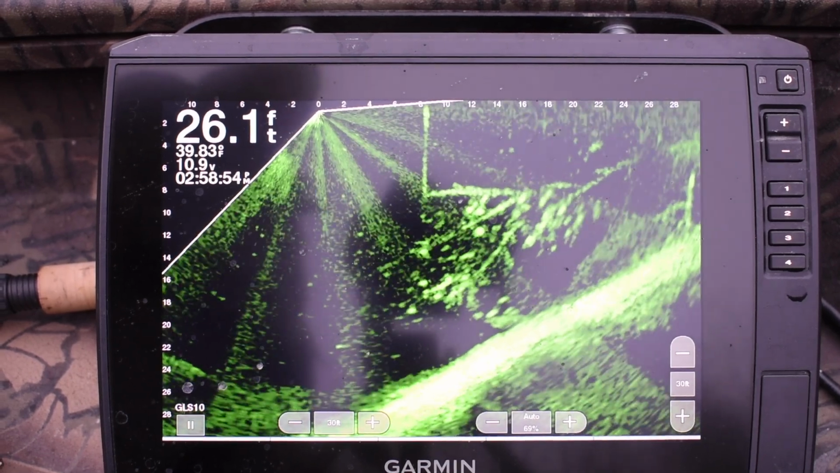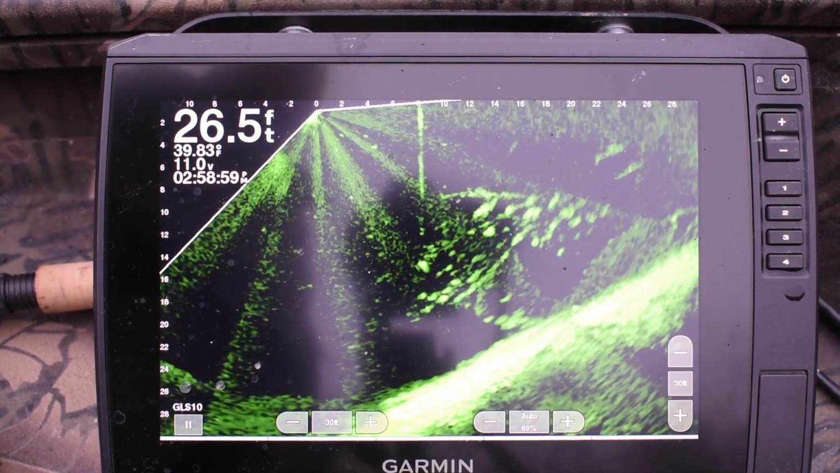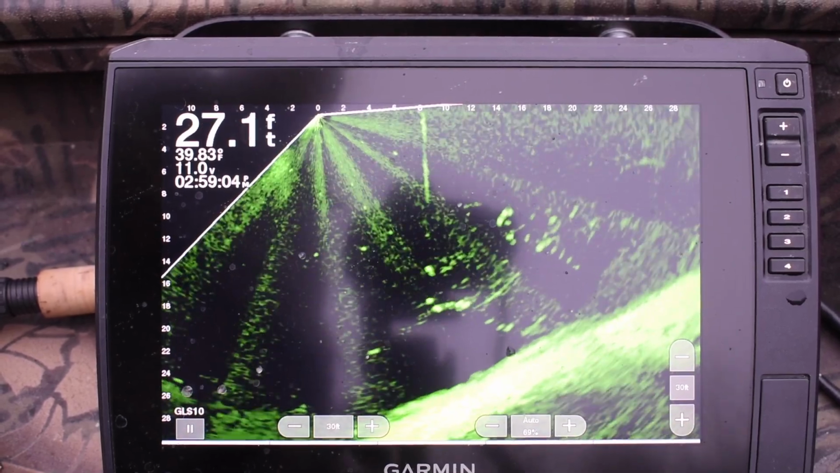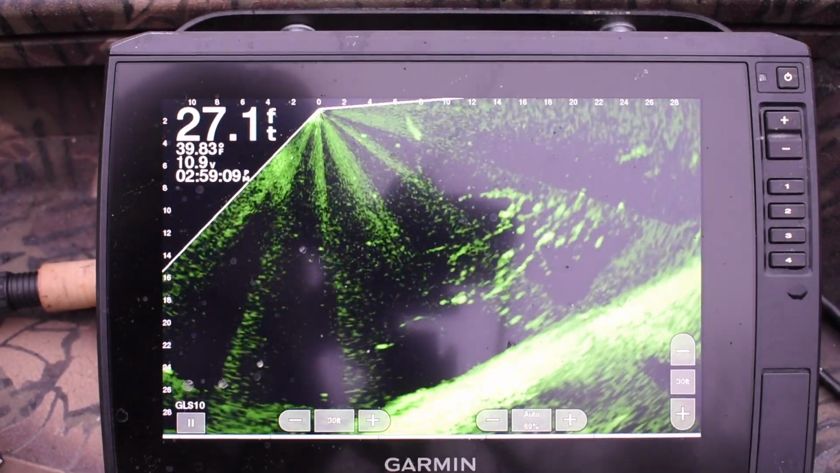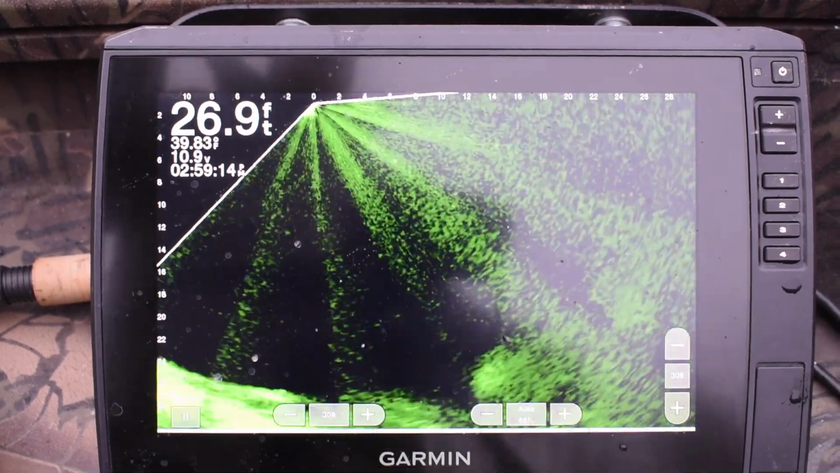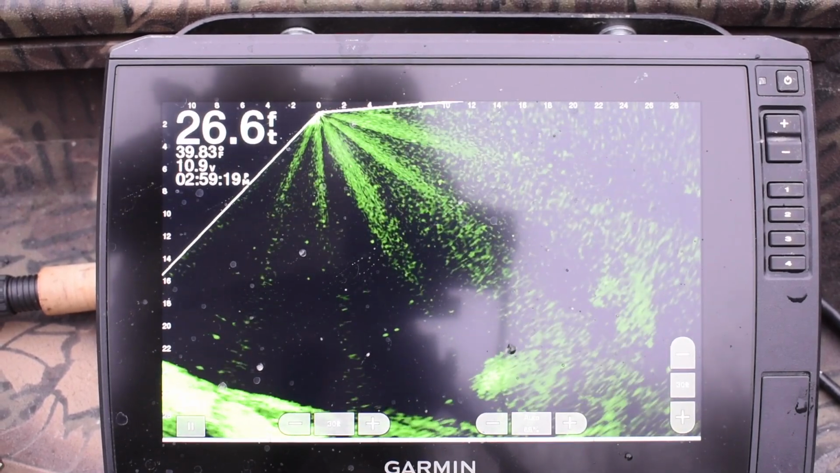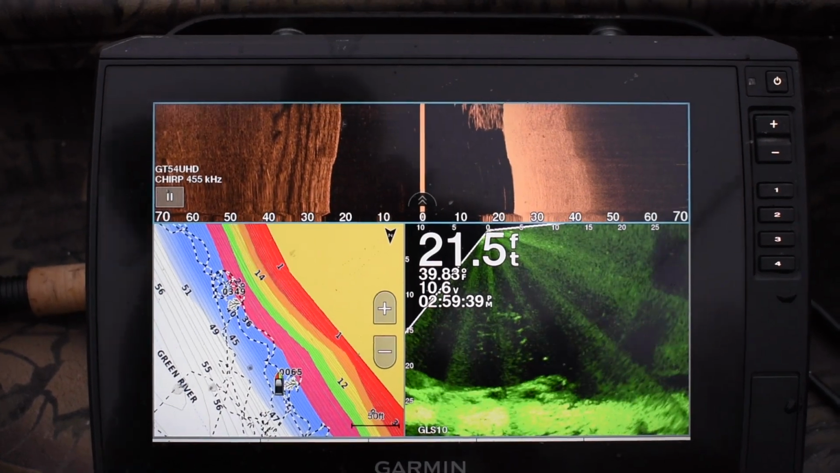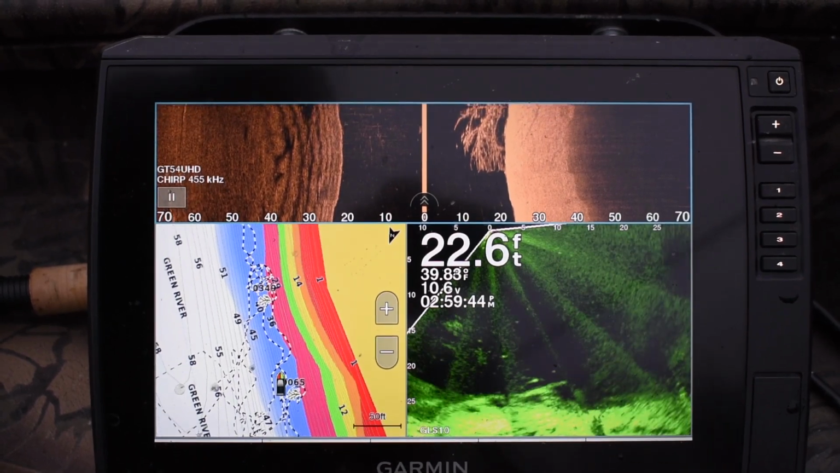All right, in this next clip, of course, I'm going to catch a fish out of this treetop here, this tree laid over. But remember this tree, the way that it looks, because I'm going to show you something in the next clip with the side imaging. So there's the tree on forward imaging, or forward-facing sonar, whatever you want to call it, the Livescope. And then in this clip, I'm going to drive past that tree, and you can see I've got the mark on it, and headed to another waypoint.